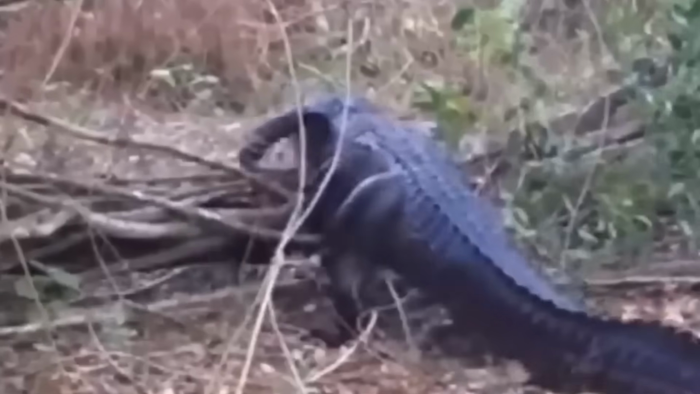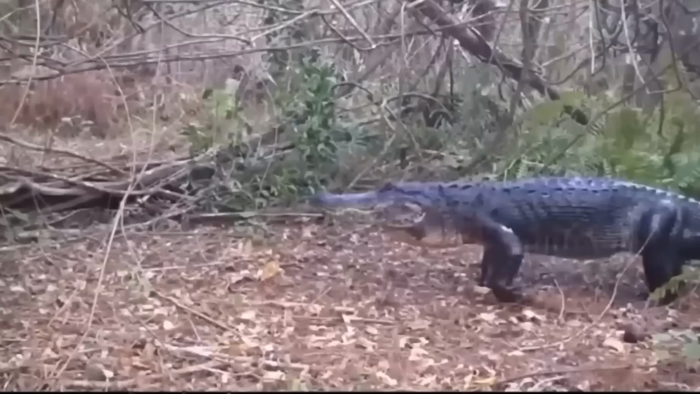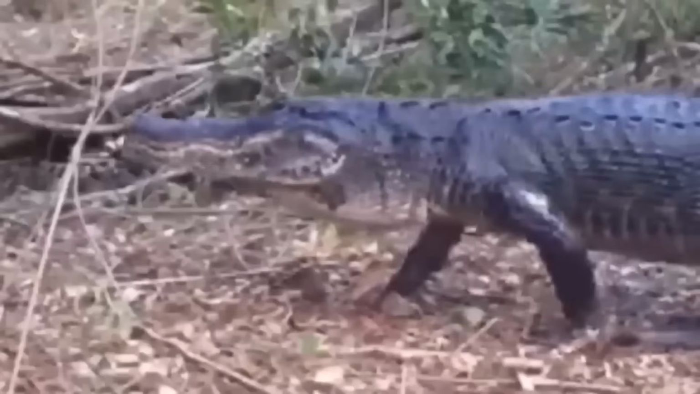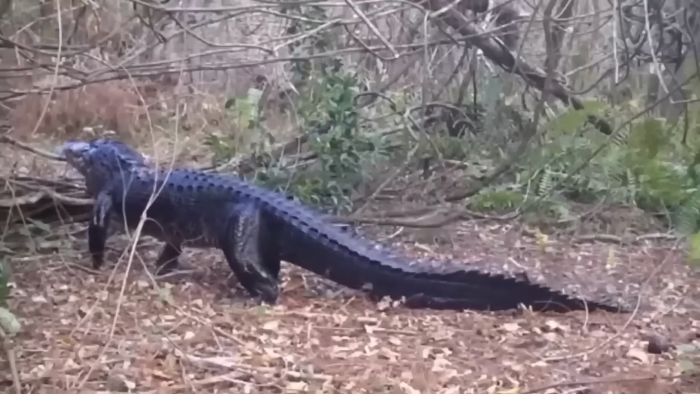Whatever the reason, this unusual encounter captured on a trail cam is a testament to the adaptability of wildlife, revealing their incredible ability to thrive in unexpected environments. The mysterious allure of this reptilian wanderer sparks curiosity about the hidden depths of the forest and the secrets it holds.